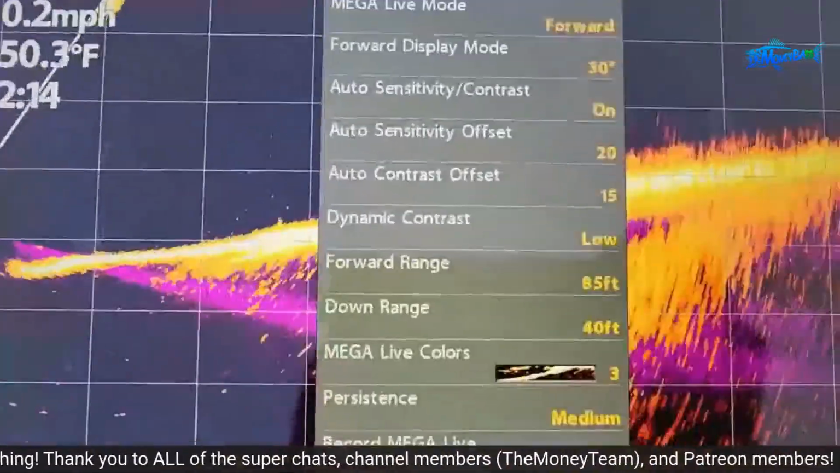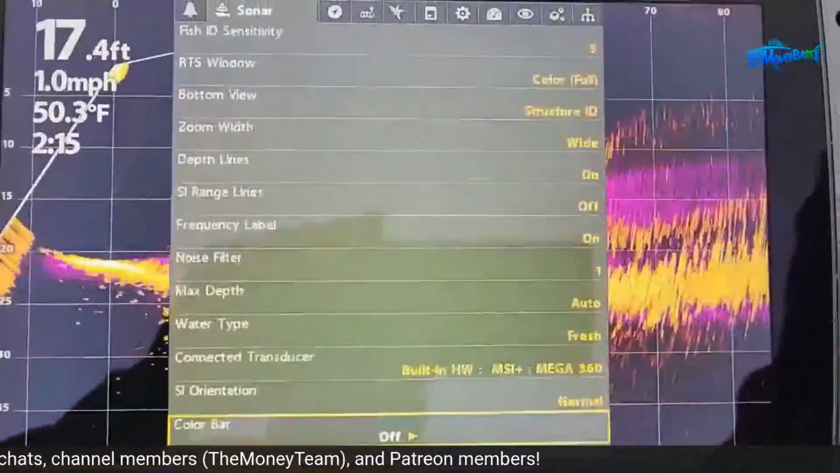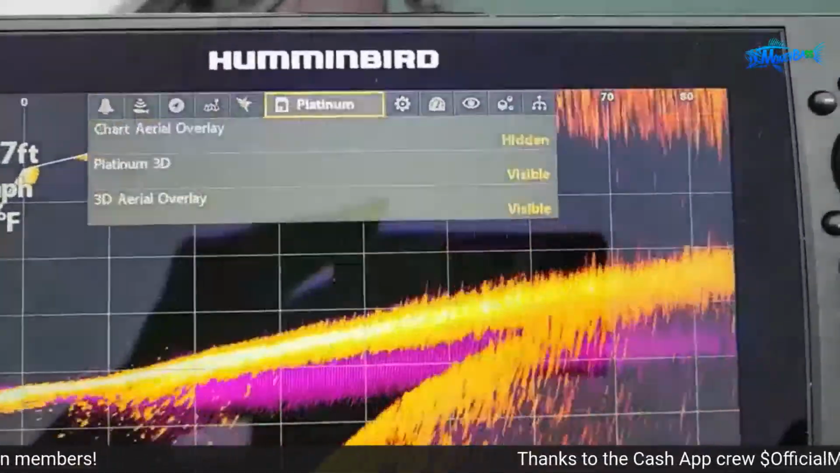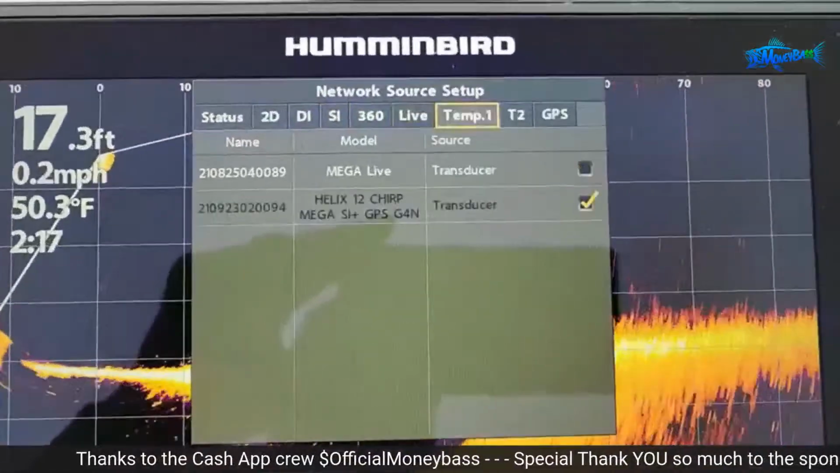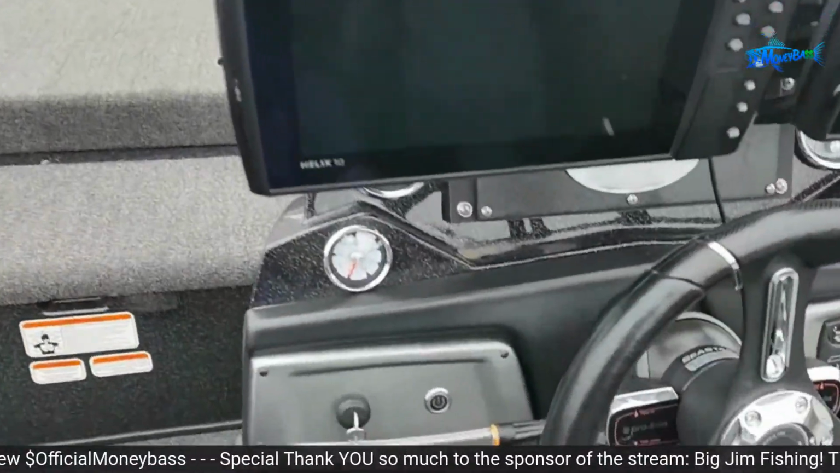This is prior to the update. And all I'm doing right here, guys, is going through and recording all of my settings. If you take a look at the menu up top, I'm going through my nav, my chart, my platinum, my setup, data sources, network settings, everything, and just recording those so I can easily go back to what they were prior. All right, so I am getting started with everything turned off, guys.